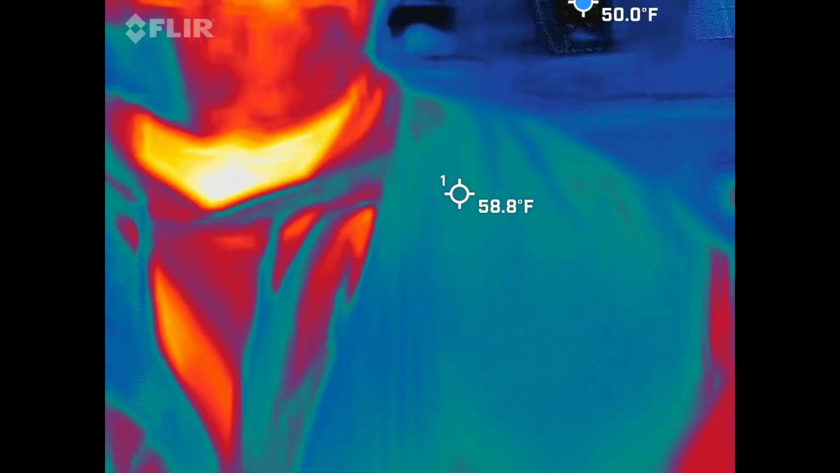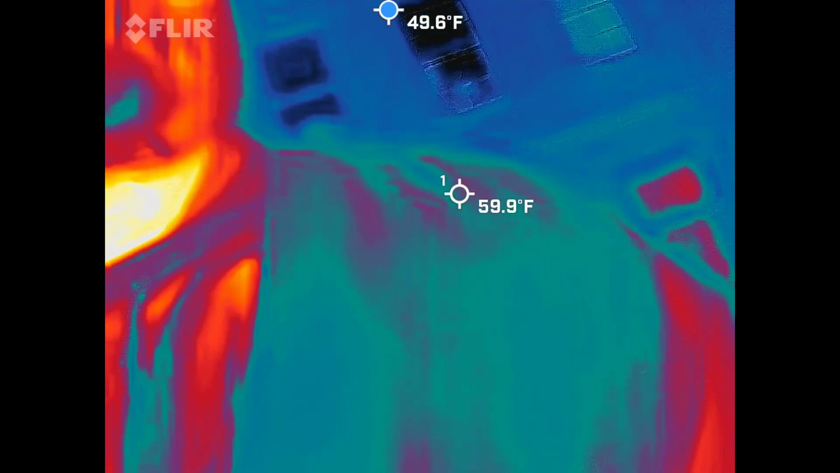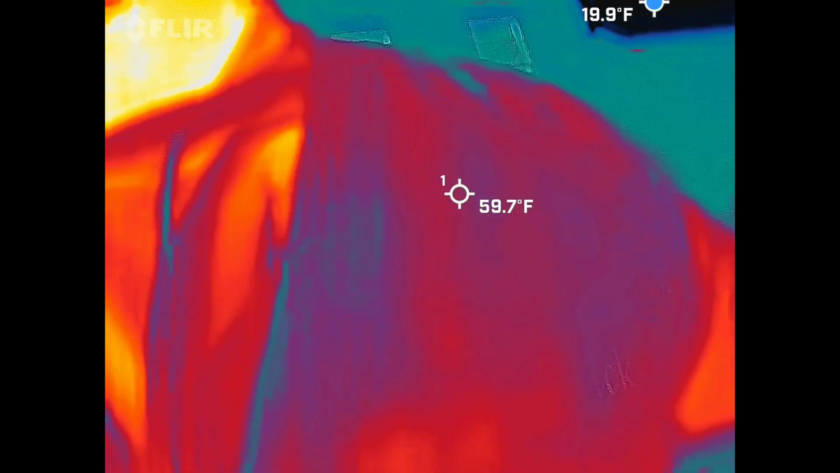So you should be able to see me in there. So red, orange, and yellow guy. Sorry, James, but that means I'm the hottest thing inside the frame right now. I make that joke on purpose because we're looking for those cold spots, right? So we're looking for blue and black. That's the way I have it set up.